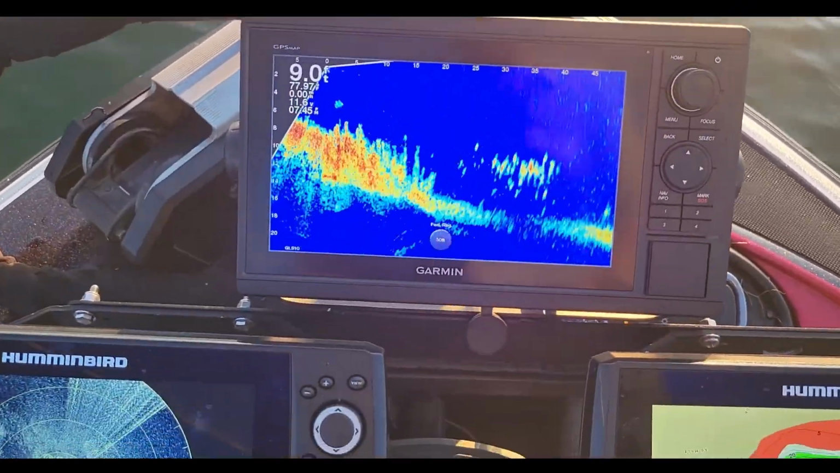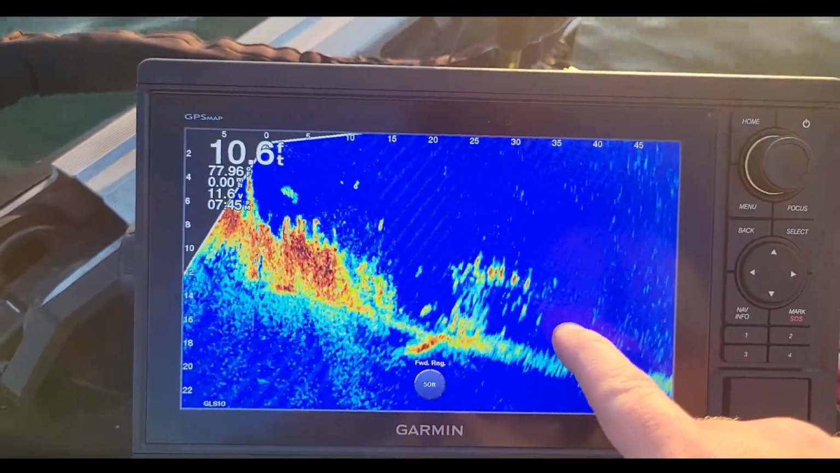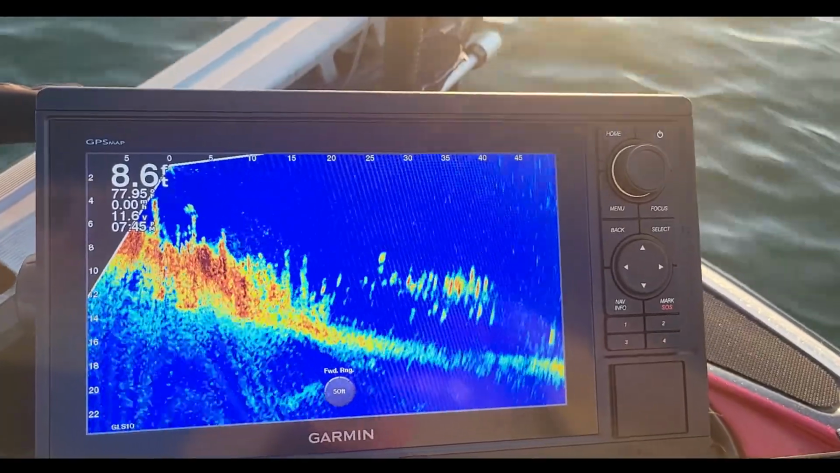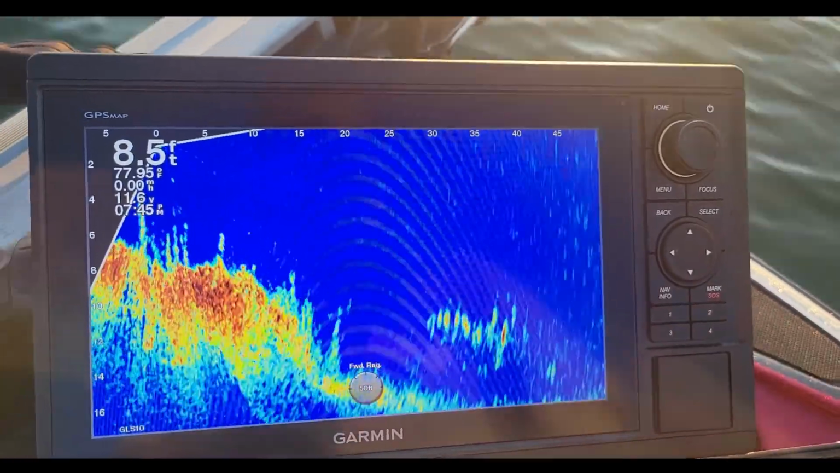All right, so looking on the Livescope, we're in spot lock right now, so it's going to be moving all over the place. Kind of going off this drop off here, about 40 feet out. That's a pretty good view of that school there. Looks like it's a bunch of bait fish kind of in the middle there, and you can kind of see the bass going in and out. I'm sure there's a pike in there, but we're going to keep casting.